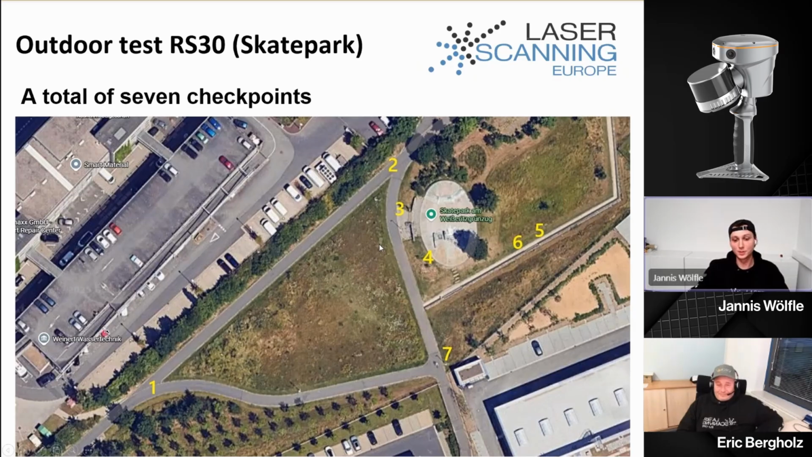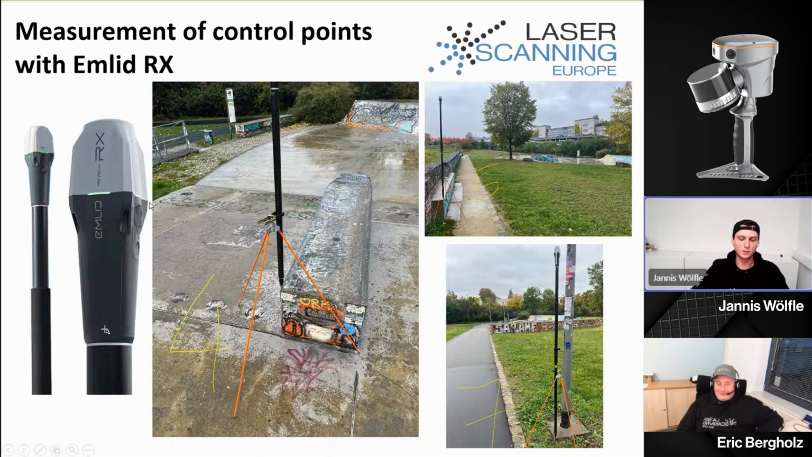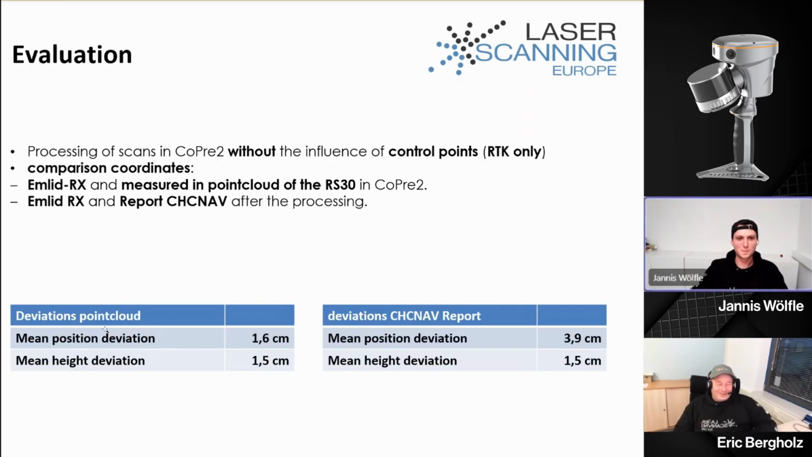Okay. Here's the test field, and we already see 7 checkpoints which I measured before scanning. I measured them with the MLID RX, and I selected easily recognizable points, such as edges, which I can later click easily in the point cloud. One question: for scanning, did you walk there, or use something like a skateboard? I was just walking. So not mobile scanning with wheels.